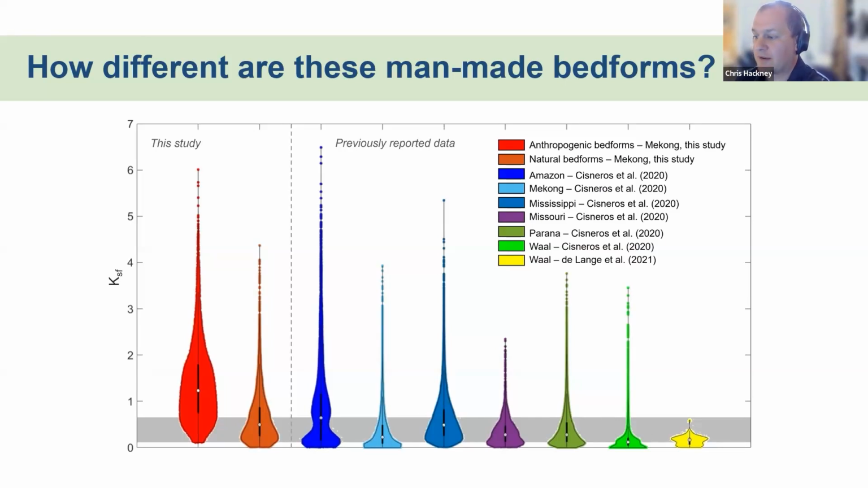And hopefully what comes out of there is that they are significantly rougher and have significantly more impact on flow, on the water and sediment movement through that river system, than we see in any other alluvial system. And that's significant because this is a factor that's put into a lot of flood modeling and hydrological modeling to predict water levels. And we don't know the impacts of these actions on the resulting flood levels.